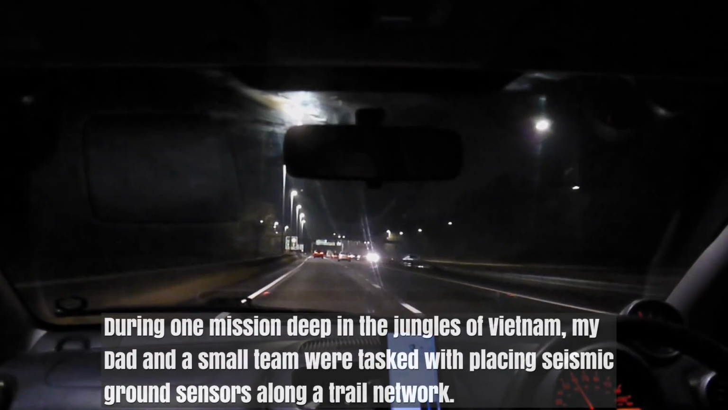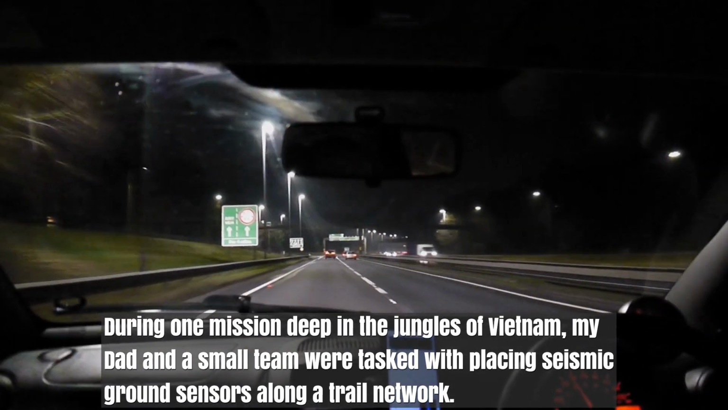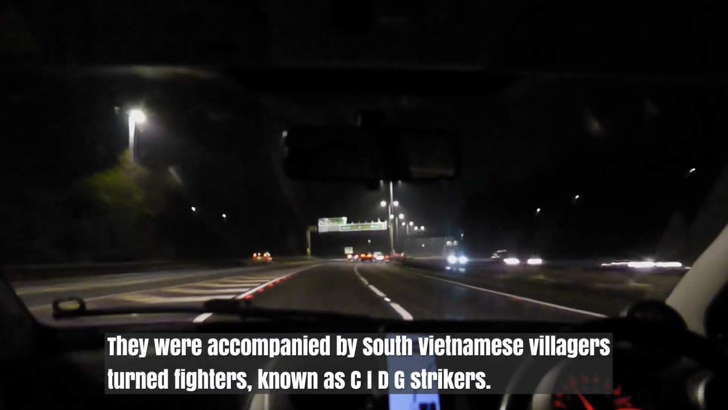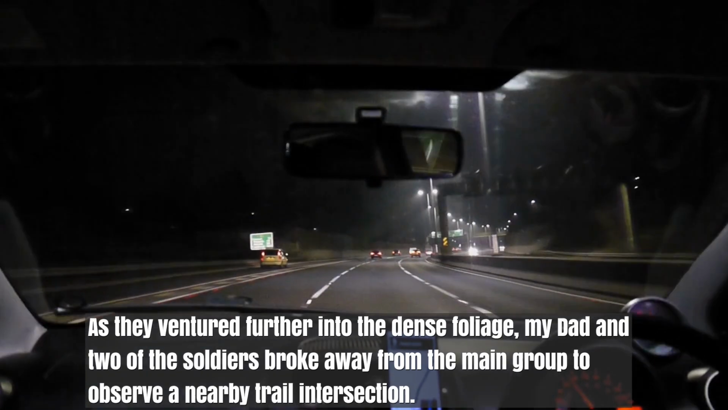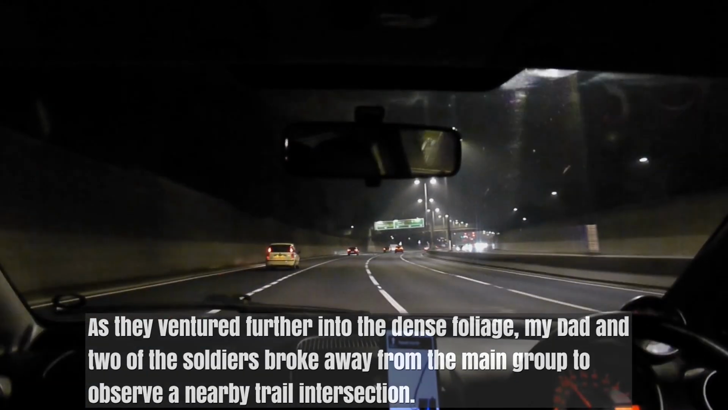During one mission deep in the jungles of Vietnam, my dad and a small team were tasked with placing seismic ground sensors along a trail network. They were accompanied by South Vietnamese villagers turned fighters, known as CIDG strikers. As they ventured further into the dense foliage, my dad and two of the soldiers broke away from the main group to observe a nearby trail intersection.